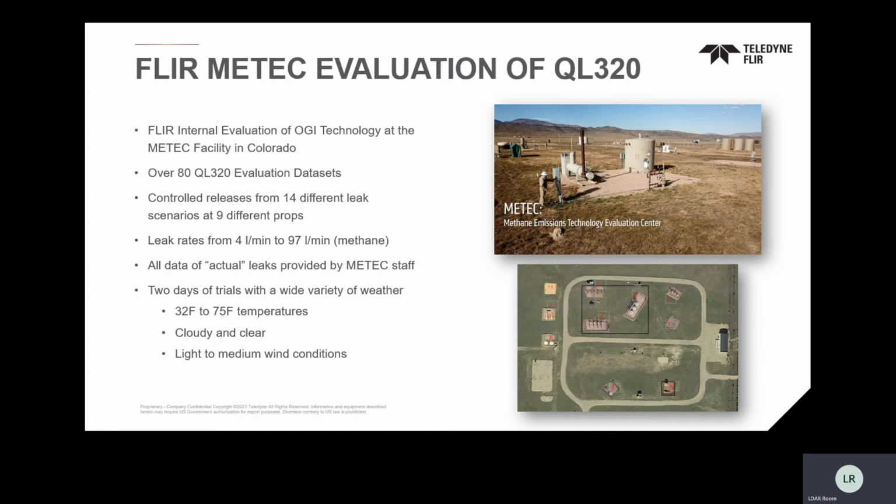But over 3 days, we went from 32, misty and cloudy, to 75 and perfect OGI conditions with no clouds in the sky, a beautiful fall day in Colorado. So we got a great breadth of weather conditions to test, and we got really lucky in a 3-day span.